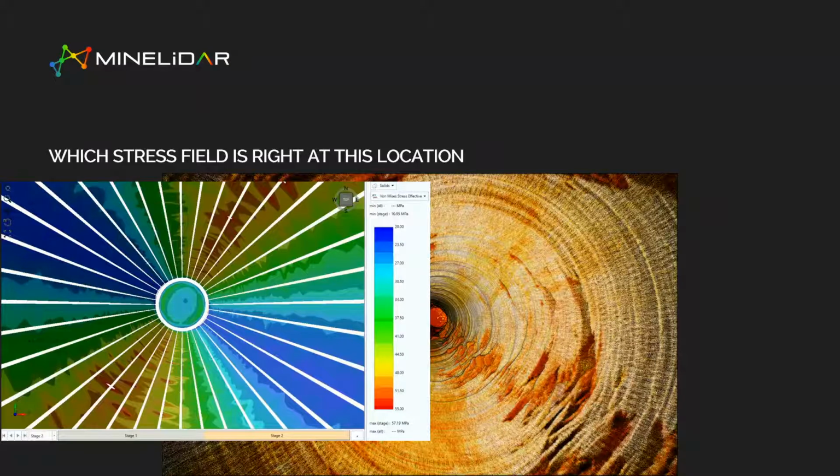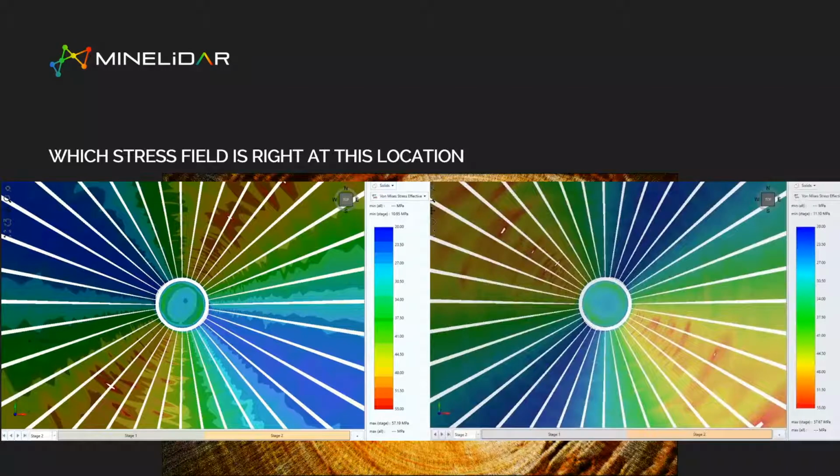They had multiple stress measurements. Most of them pointed to this stress regime. They did have another stress regime, or some results that showed this orientation. And so that's the breakout that they were seeing there.